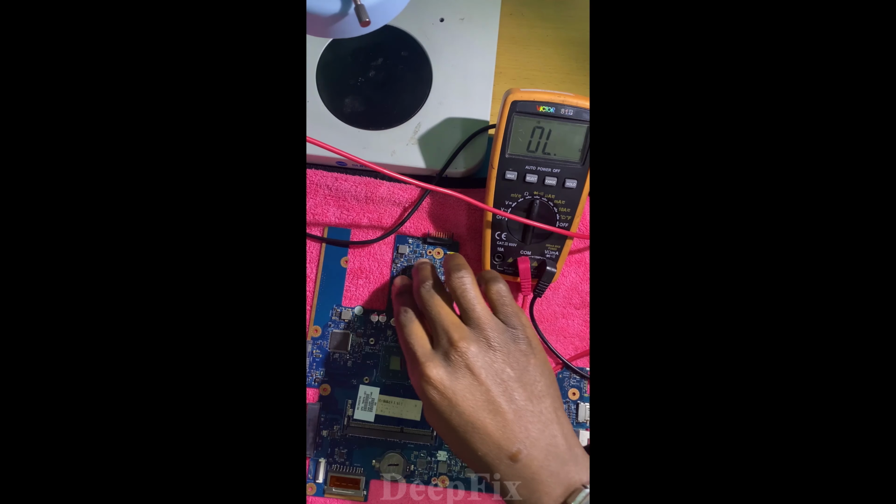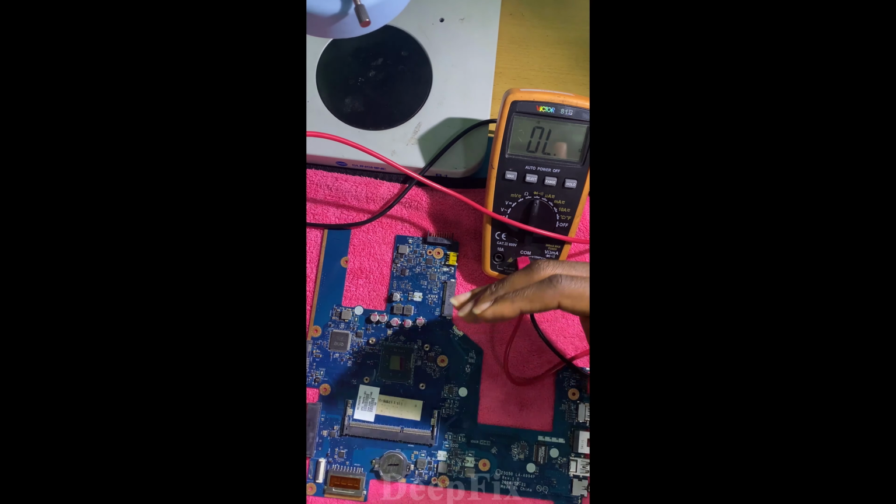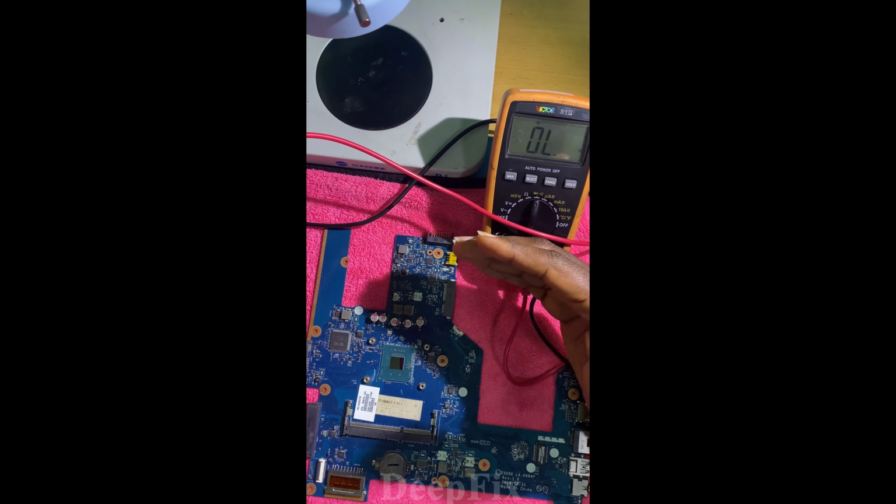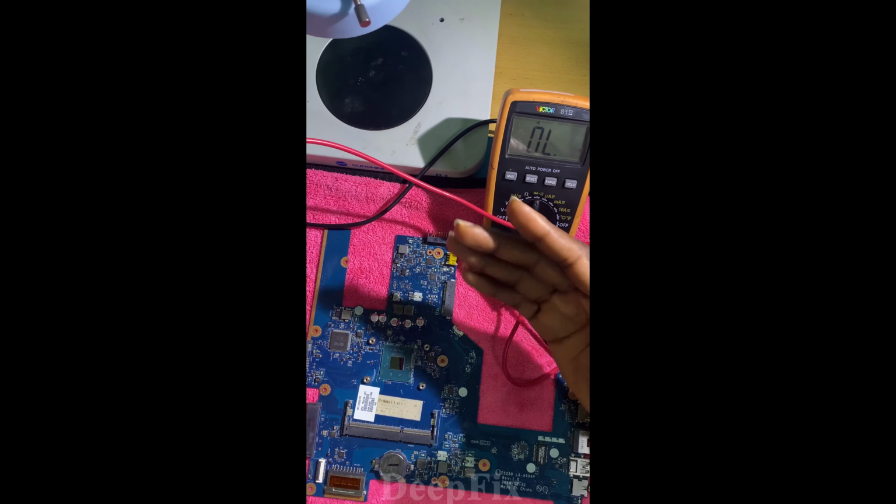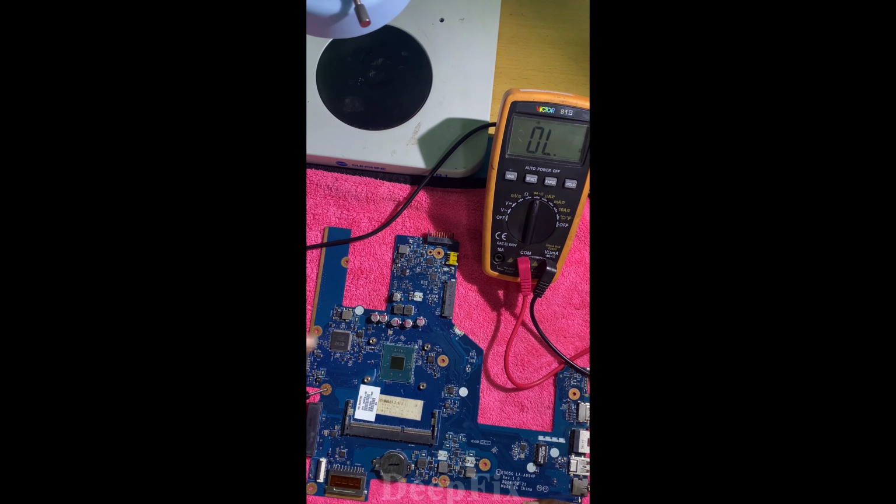We are going to measure starting from the capacitor, because the capacitor can get shorted, or a MOSFET could be shorted, a coil could be shorted. Everything can be shorted on this motherboard. We start from the capacitor. How do we measure a shorted capacitor? You can place this cable on ground. Any ground, even USB, can be ground. I decided to place this one on this ground. We measure the capacitor. We start from this capacitor.